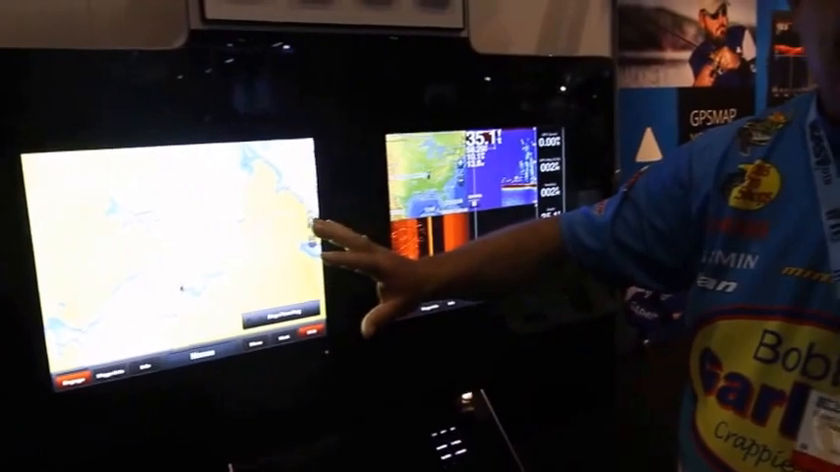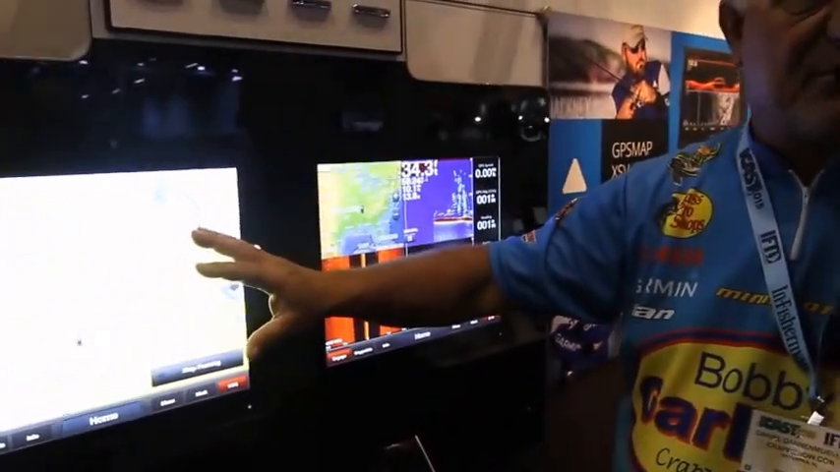You can see the details that their mapping has on these units. It's absolutely awesome. And some of the brand new maps for 2016 have an actual icon on there that looks like a camera that you can click on, and it'll actually give you some of the views where they capture down view and side view of some very important structure in some of these areas.